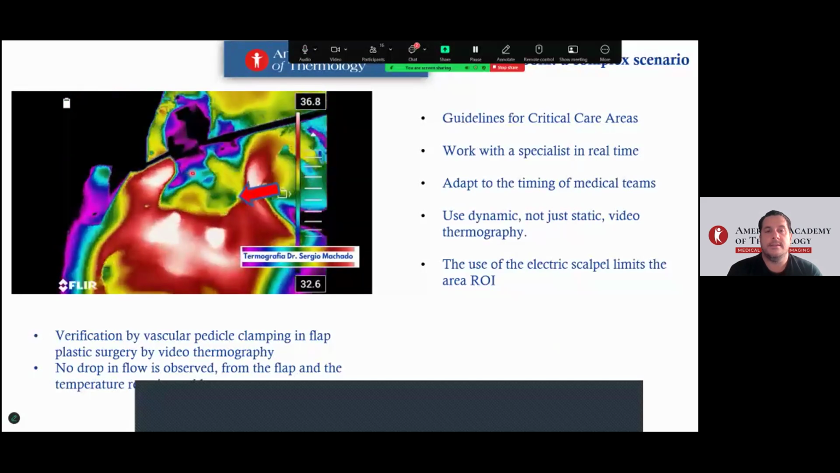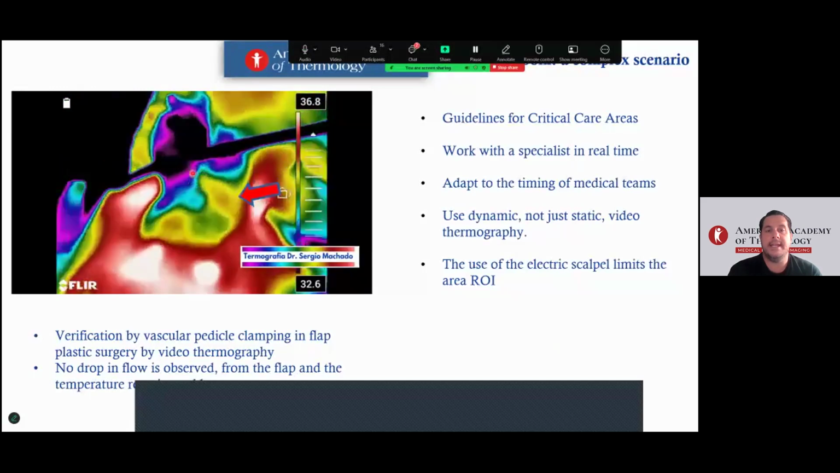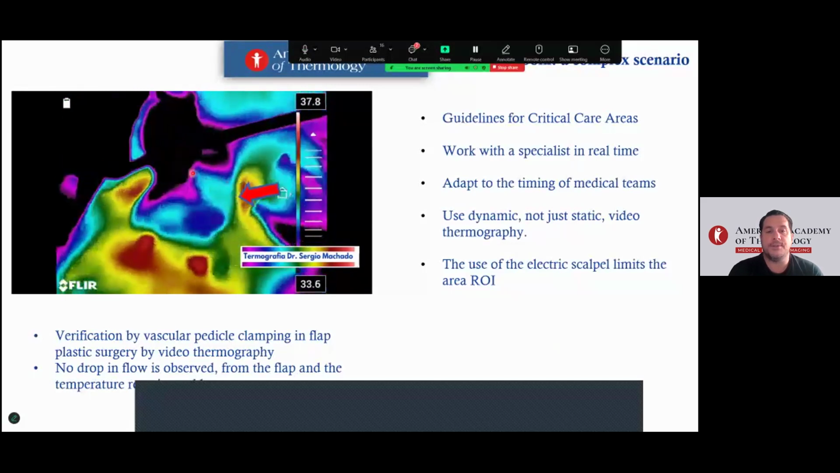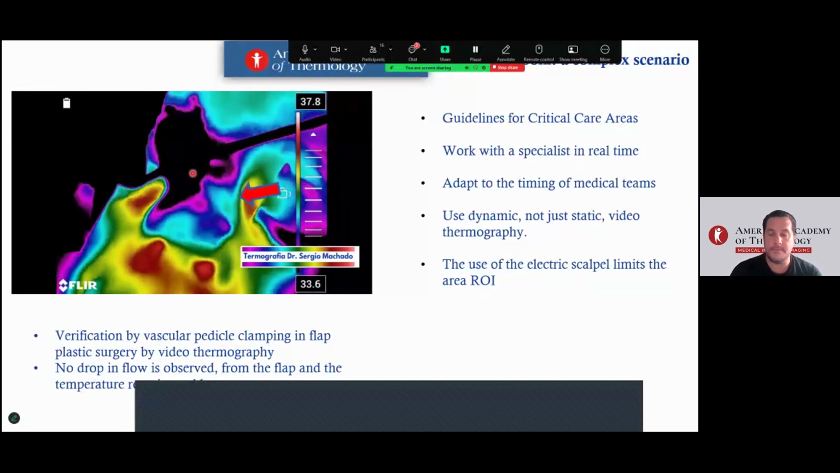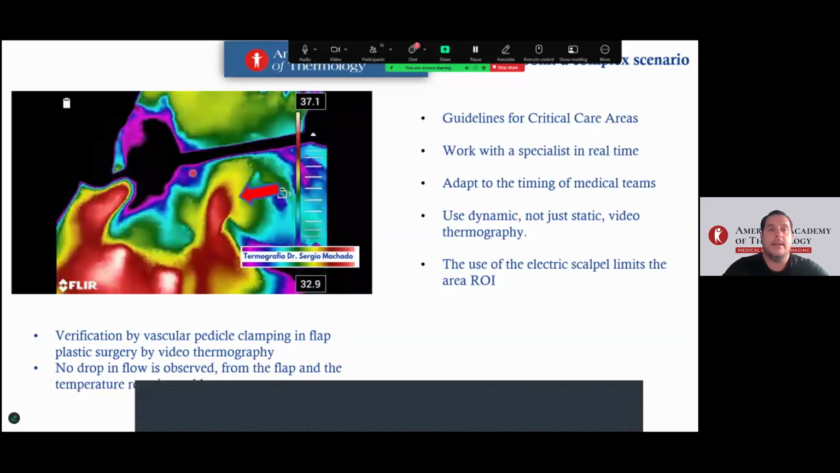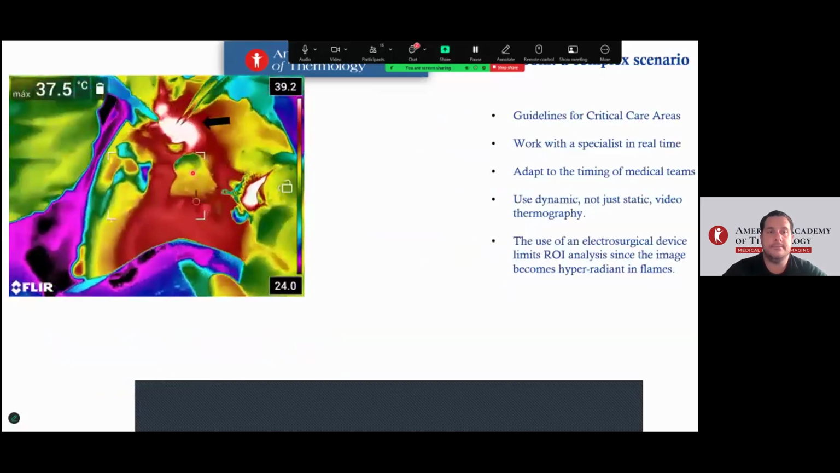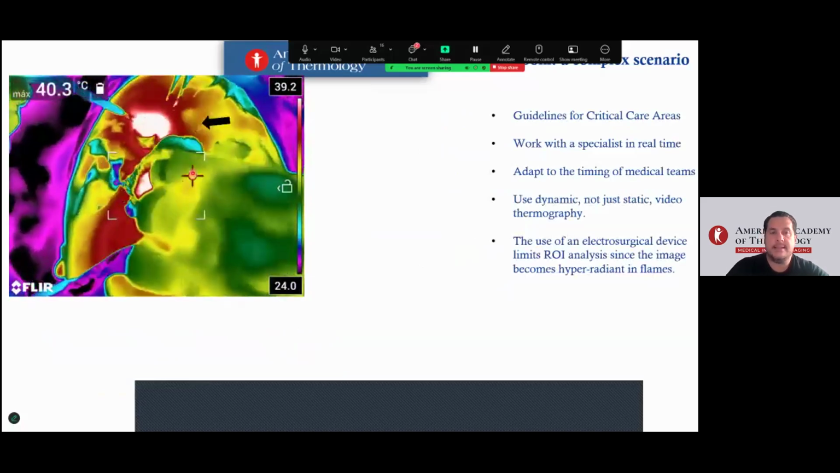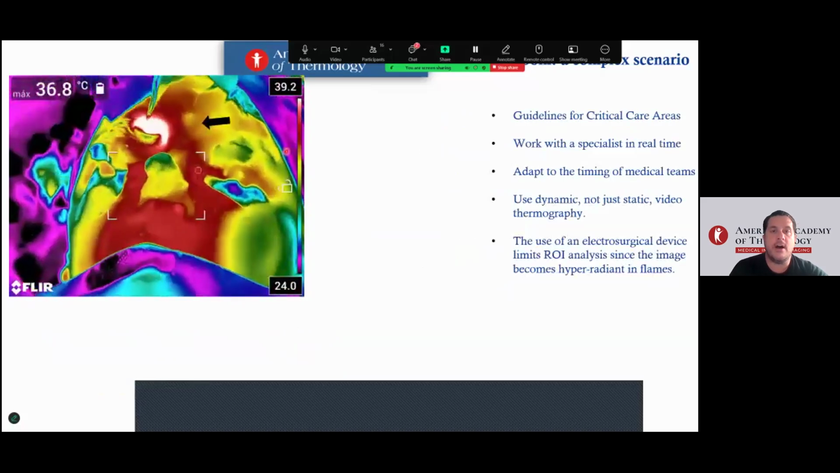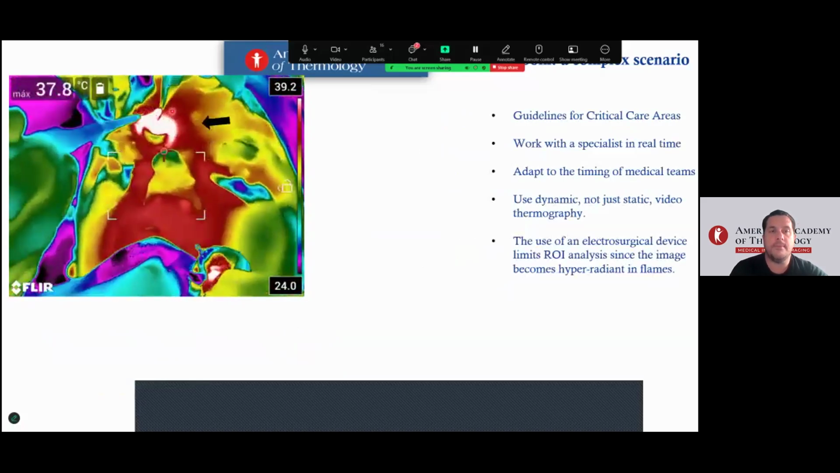This is the flap. Look, there, the very distal part of the nose. Needs to be applied. We're going to go up. Dropped flow observed. Yes, yours is the black one, you're up on the black. Let's look behind. Very good. The next step is to remove the pedicle. It looks like here, using the electrical scalpel.